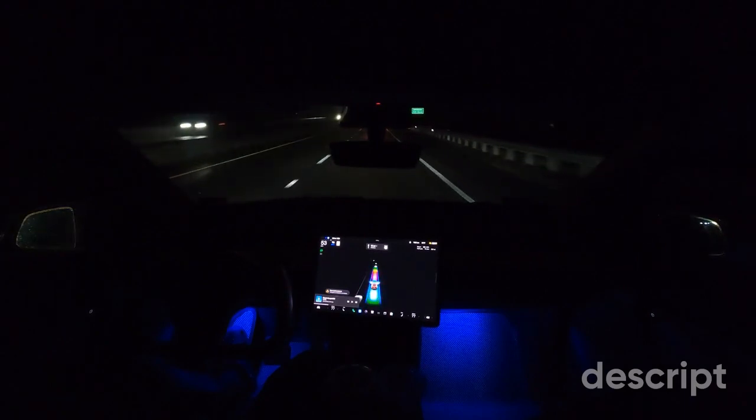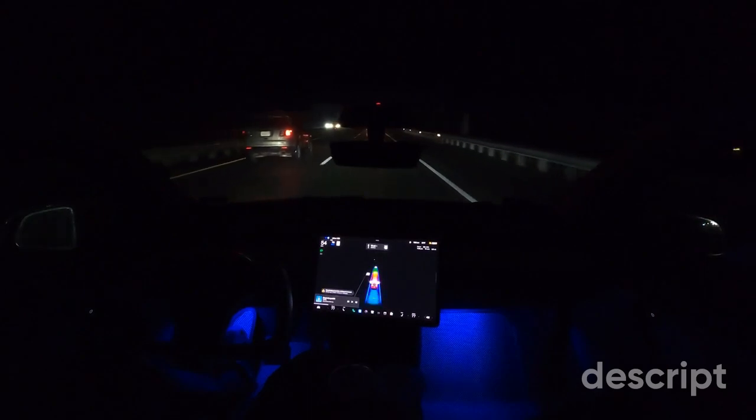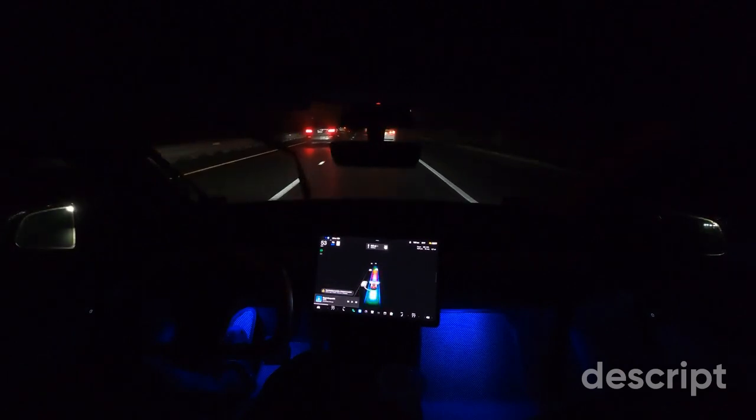We are getting an error message that says navigate on autopilot is unavailable due to poor weather. That's not a problem. Hopefully we get better low light visibility in the new software update.